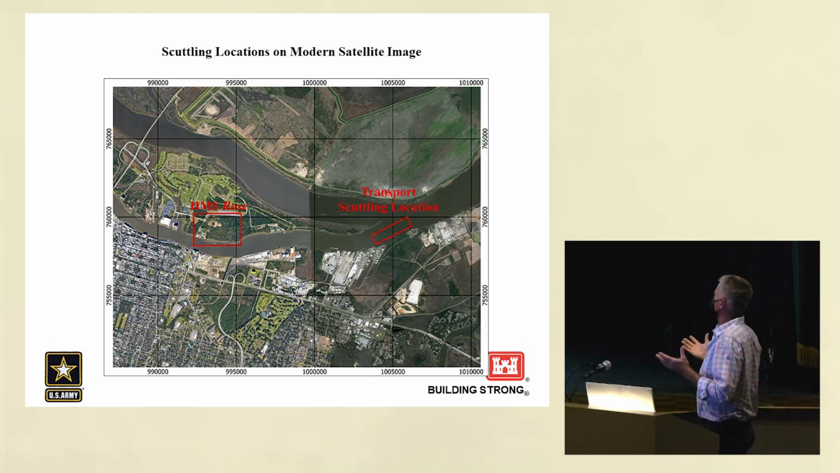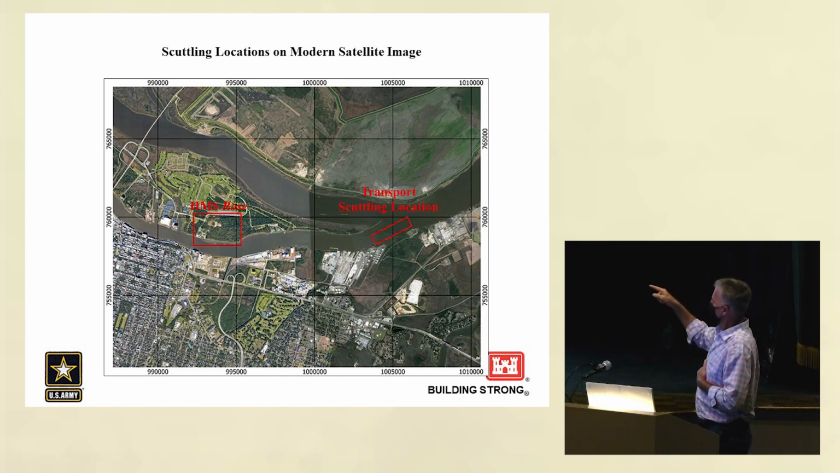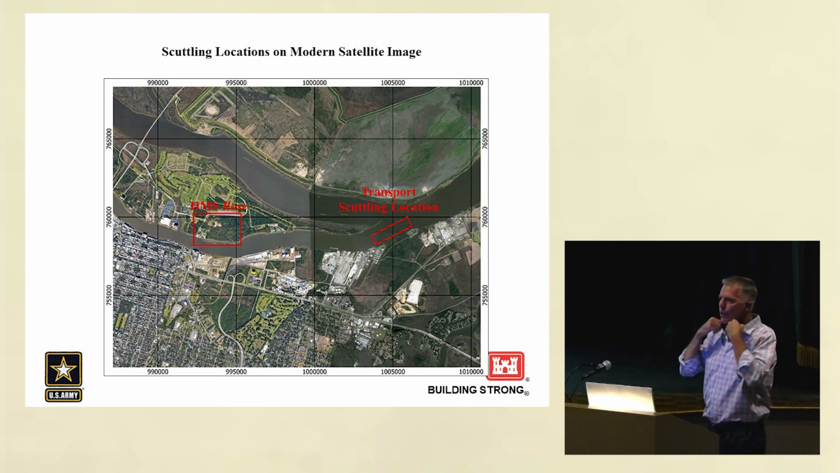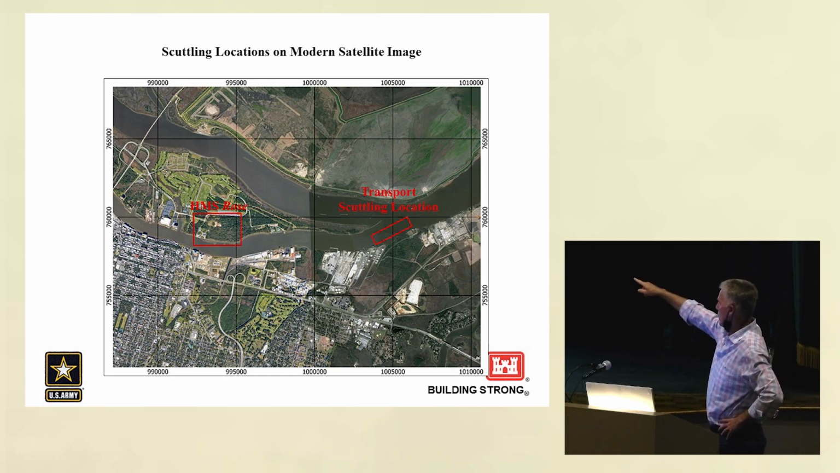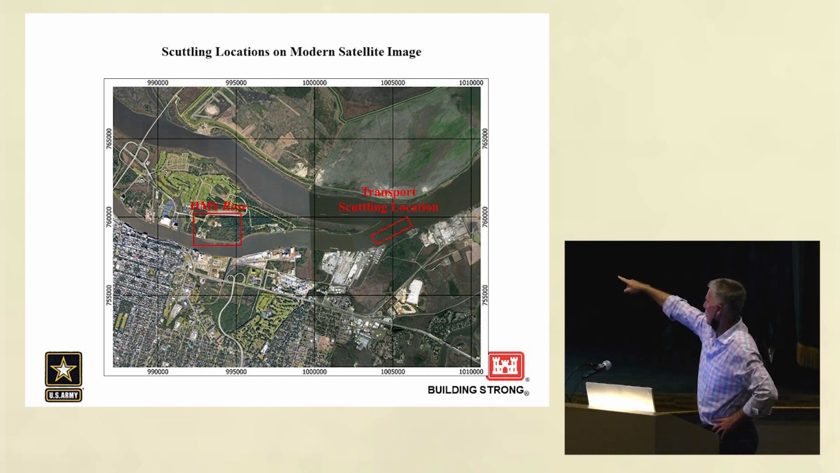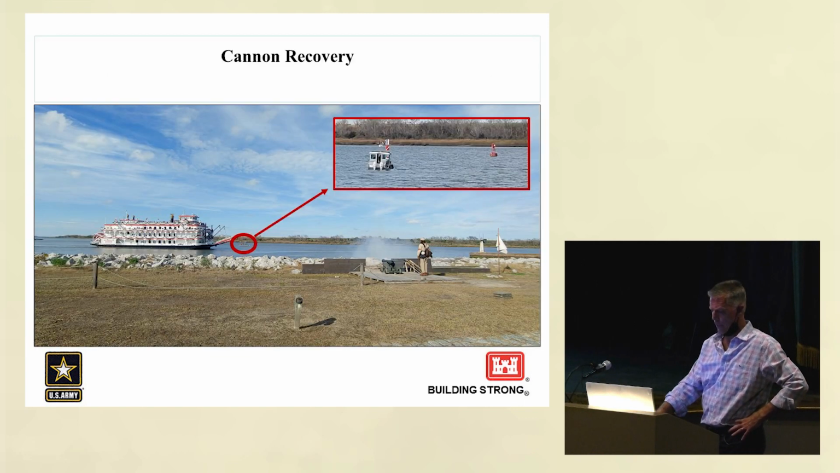This is just a satellite photo showing the scuttling location of the transports and where we think the HMS Rose is at. We think it is now, I'm sorry, I should have taken this off a long time ago. We think it's under land. It could be under the Corps depot, which is in the left-hand square, you can see the white area, that's the Corps depot. And we think that's where she's at. The City of Savannah is right to the left, and then the scuttling location opposite Fort Jackson for the transports.